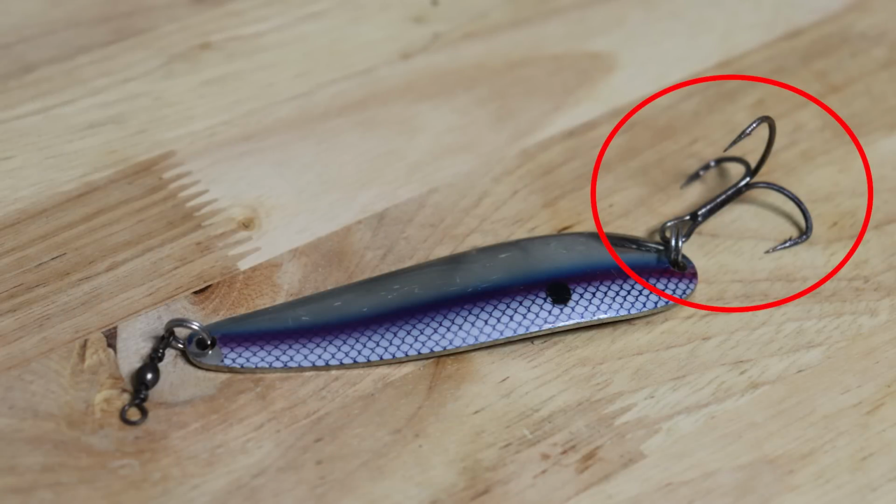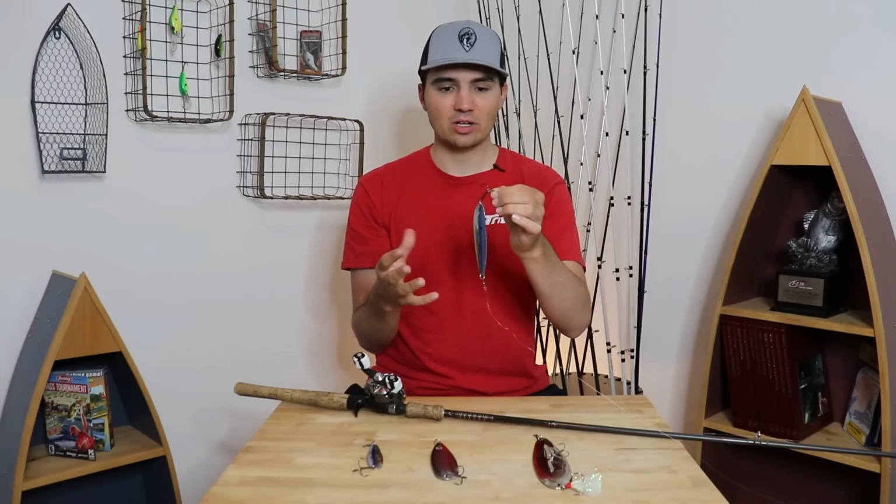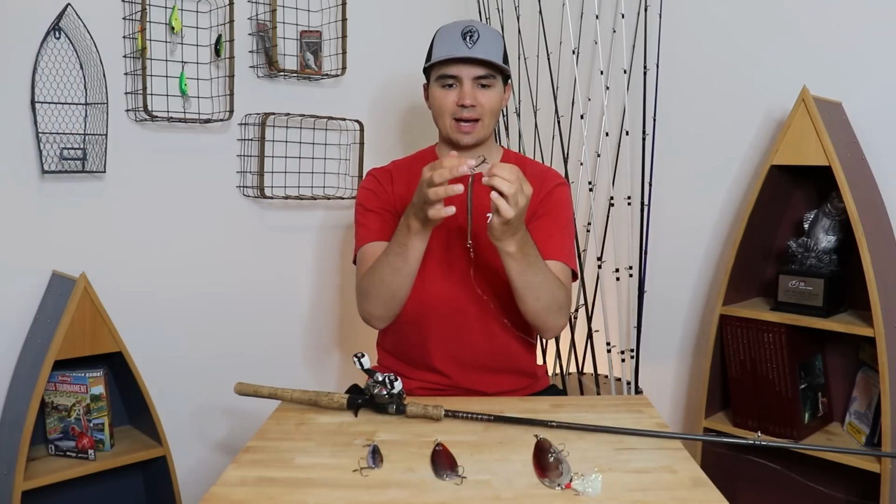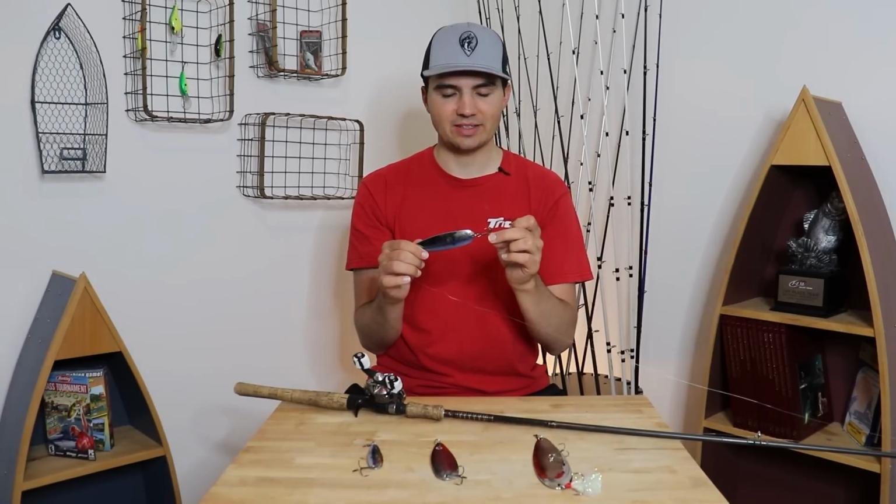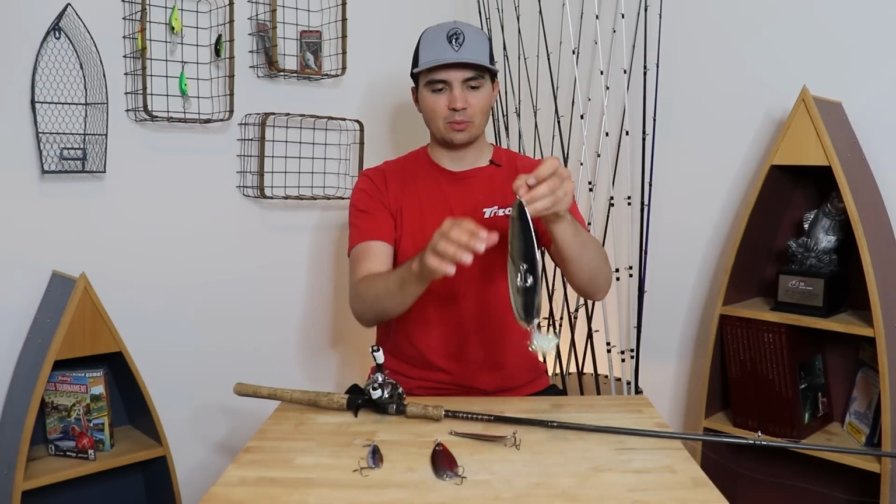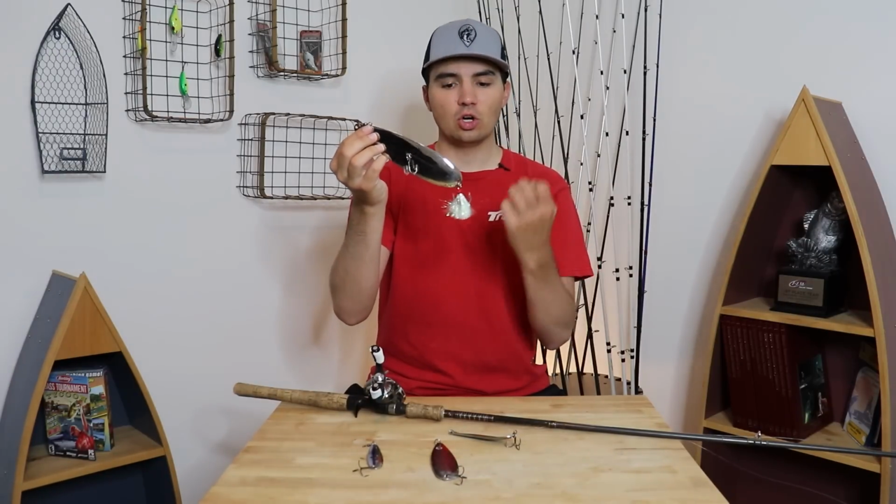I like to go to either a size 1 or a 1/0 extra wide gap treble hook, and I don't like to throw the short shank heavy duty treble hooks. I like the regular strength, a little bit lighter wire hooks with a longer shank, but I want that extra wide gap on the hook to make sure that I really pin those fish, and I want to up that hook size a little bit from the stock size. So if the regular spoon has a size 2 hook, you want to put on a 1 or a 1/0. If you're throwing these Magnum spoons, you may want to go to a 2 or a 3/0 treble hook just to get a really good hookup on those fish.